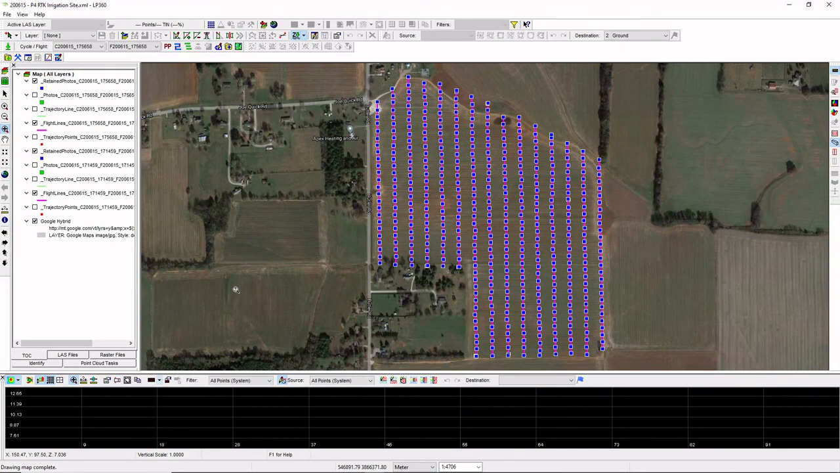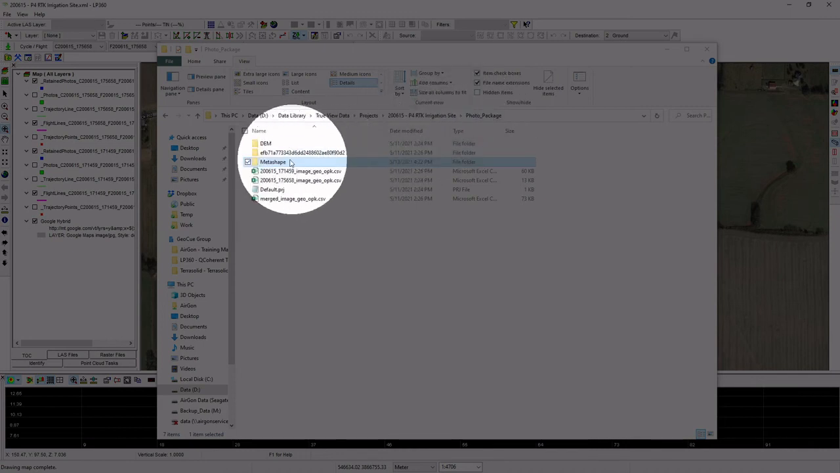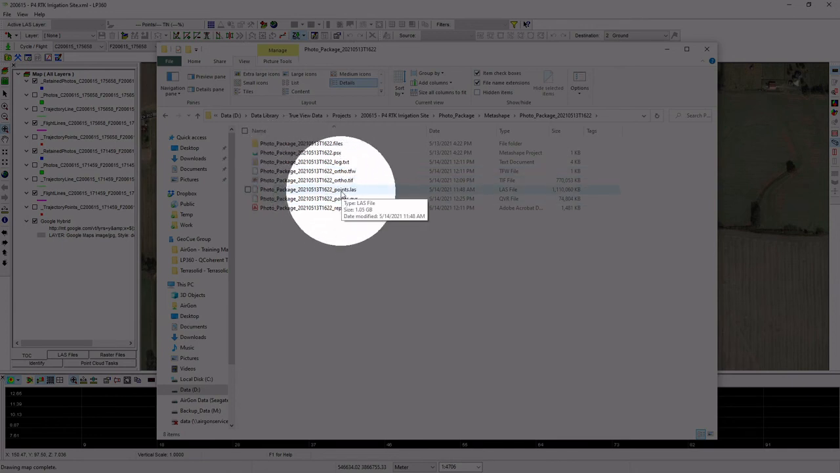Okay, so we're back. We received notification. I got my email notification that my Metashape process had finished. If I go look at that, what we'll see is that in my project folder, in my photo package subfolder that I created when I exported the photo package, in addition to the original export from True View EVO, I now have a Metashape subfolder. If I go into that subfolder, I'll see my photo package, and if I drill down, I'll see all of the output from Metashape, including my ortho as a geotiff and my point cloud as a LAS file.